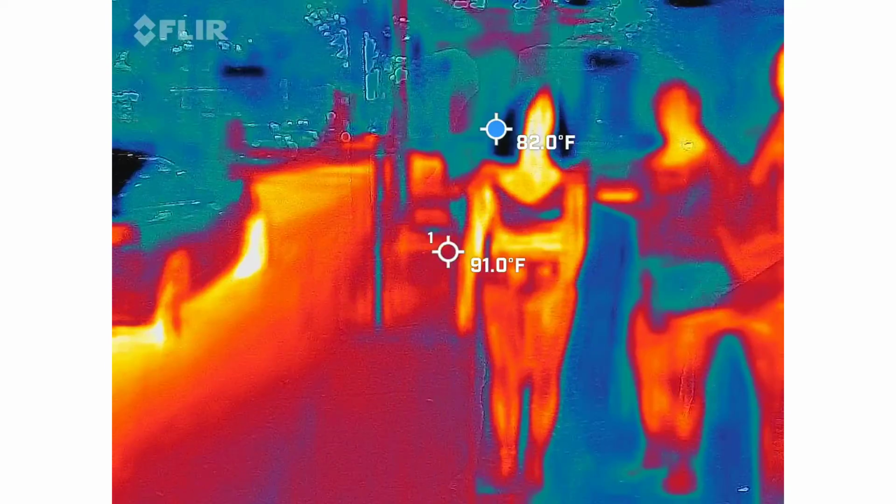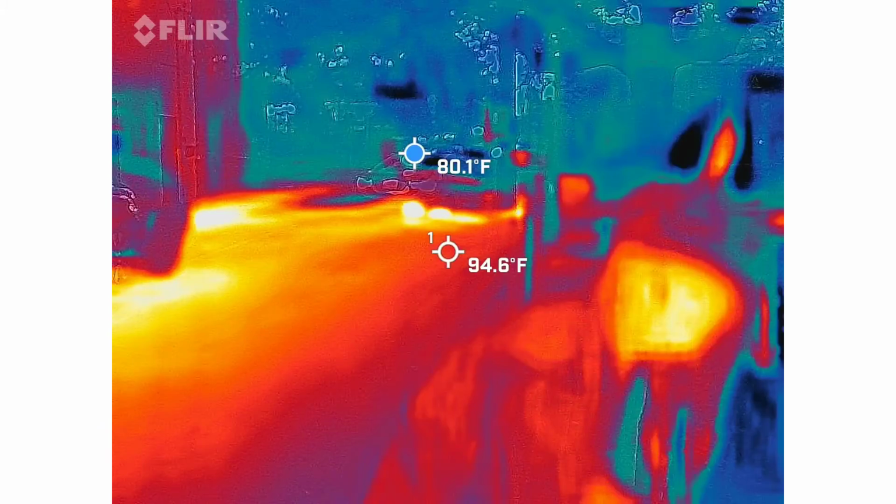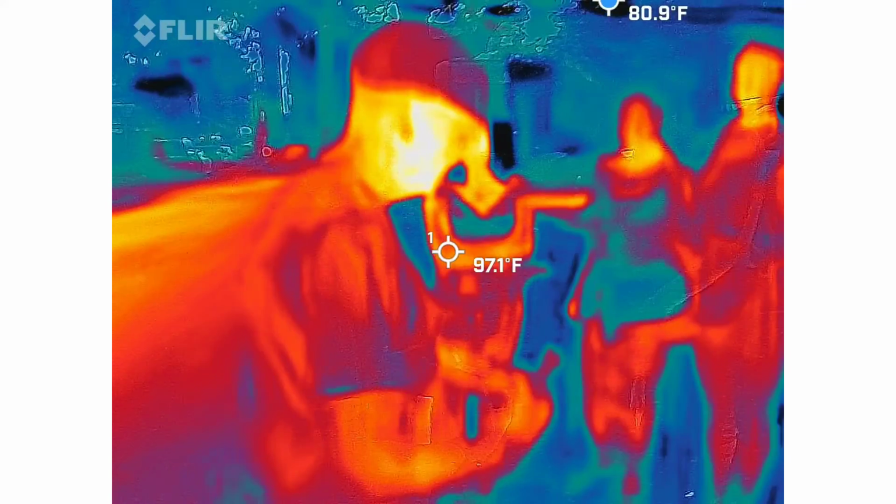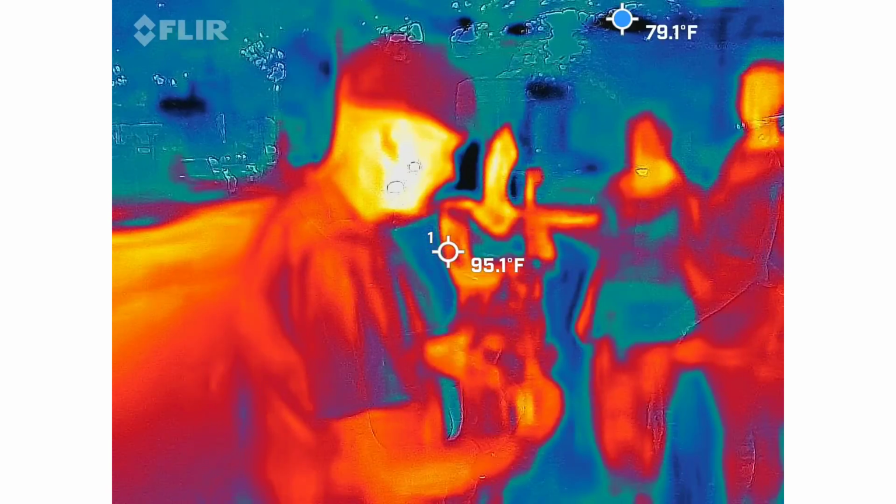So I'm going to break out both cameras. This one works a little bit differently, a little bit more Ghostbusters-like, right? A little bit more attachments going on with this guy. So this one, oh, it's because we have light sensing.